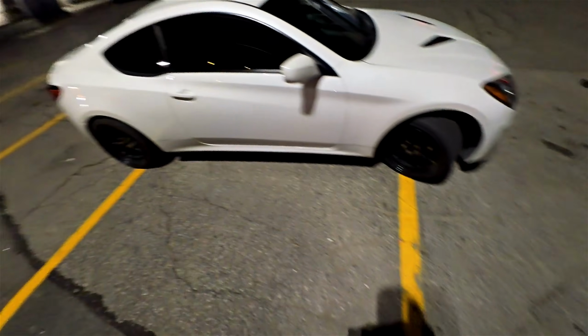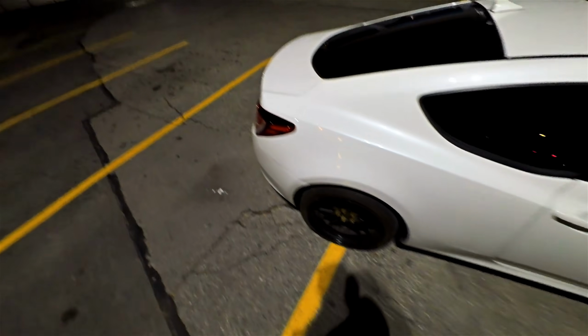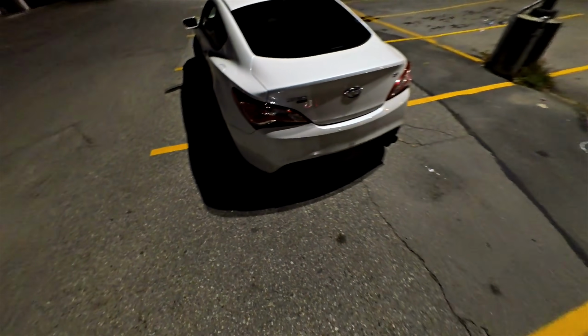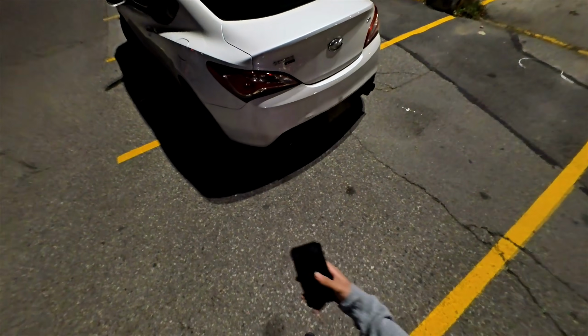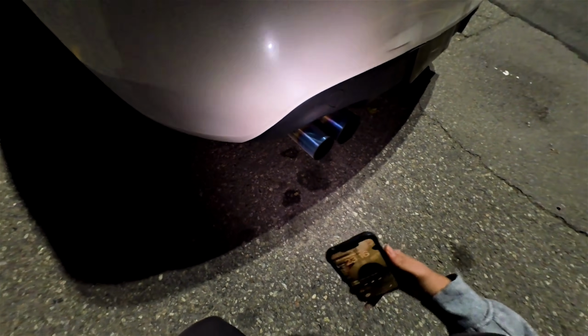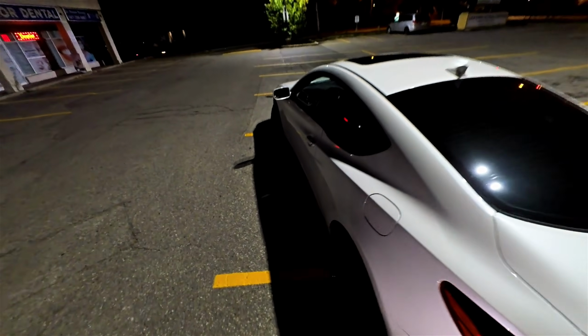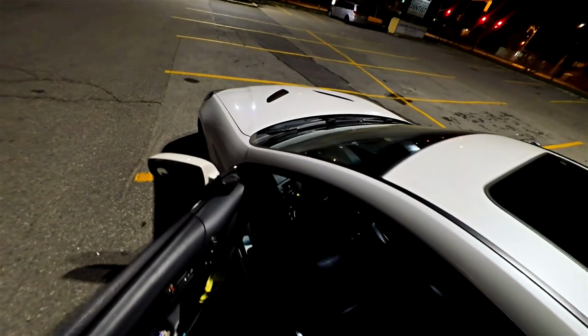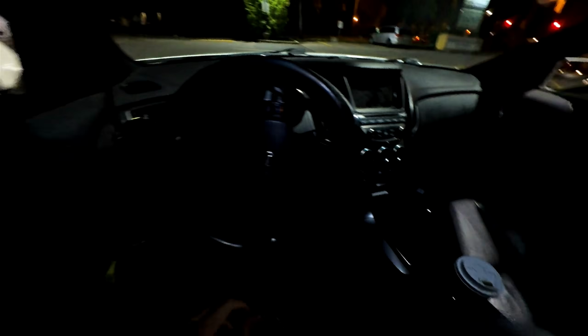But yeah, let's get in the car and start driving, man. Let's go. Also, titanium tips right there. I don't know if you guys can see it, but I'll put some light on it. There you go. Titanium tip, quad tip exhaust right there. But yeah, downpipe, test pipe, axle back, mid pipe. Right, full exhaust system except for the O2 housing.